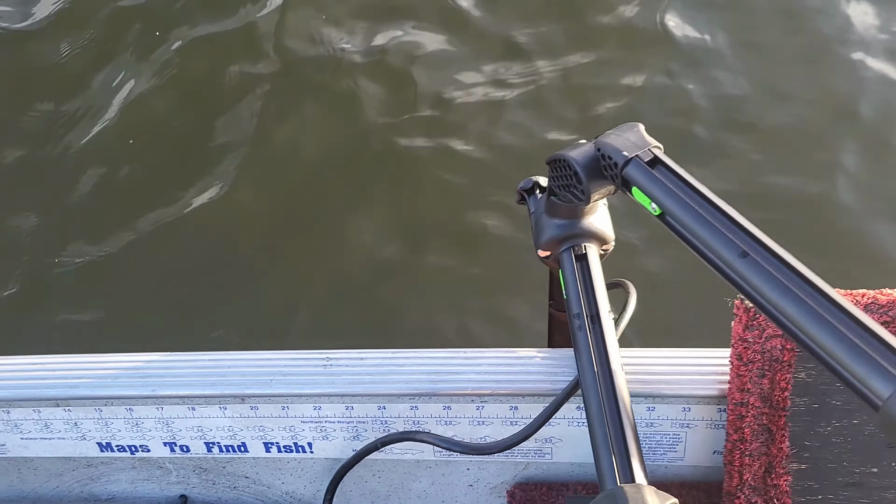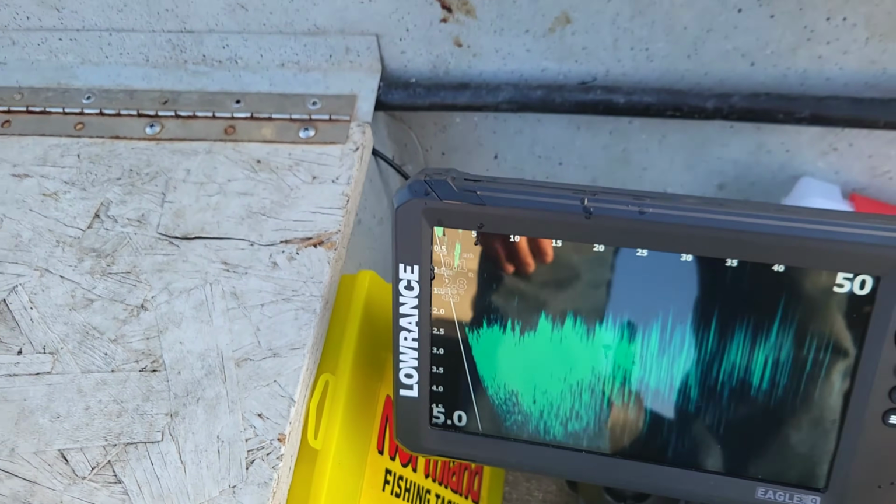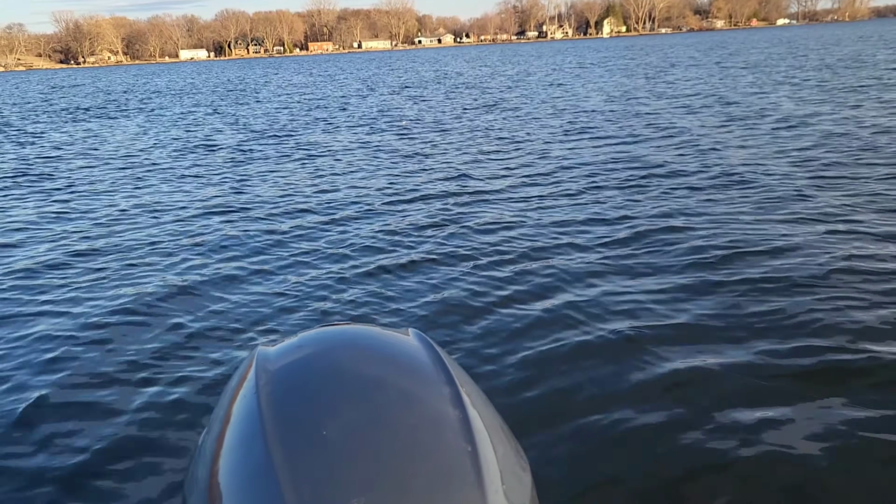So that's nice. Oh, I saw a fish on there, right there. There's one of them right there. Oh, and he just went down into the weeds. So how cool is that? Fish on, baby.